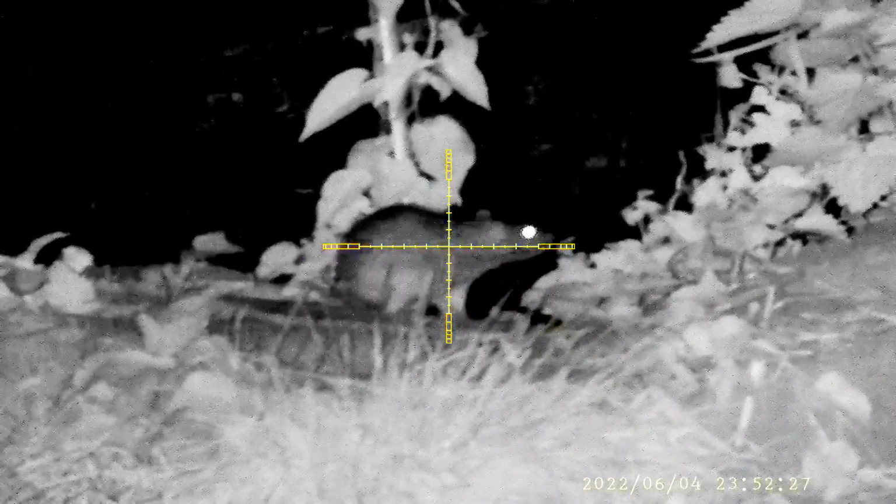Now if you're wondering why I took a long time to shoot this rat, that's the oil tank for the property. The last thing I wanted to do was put a hole in it, so I had to wait until it was clear.